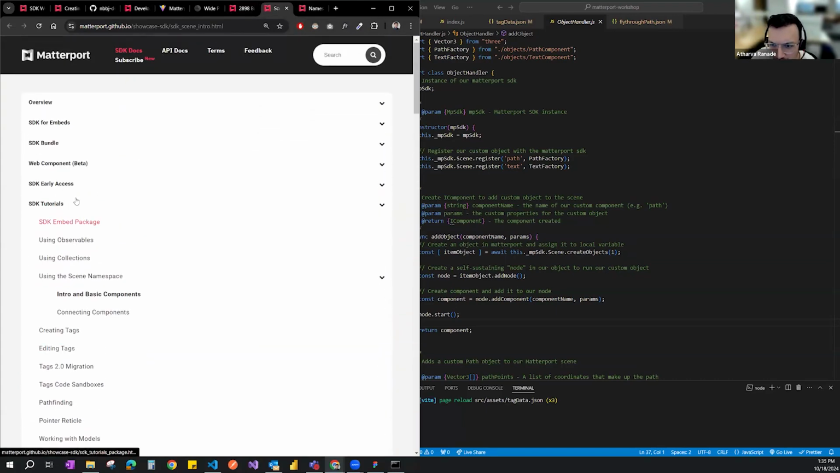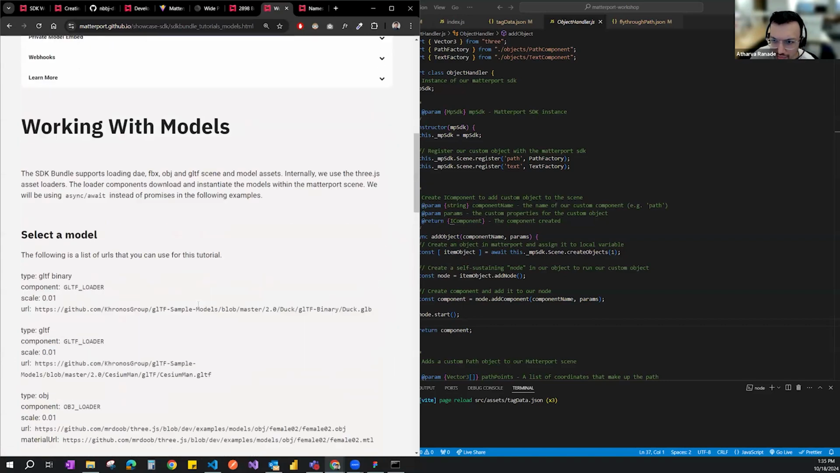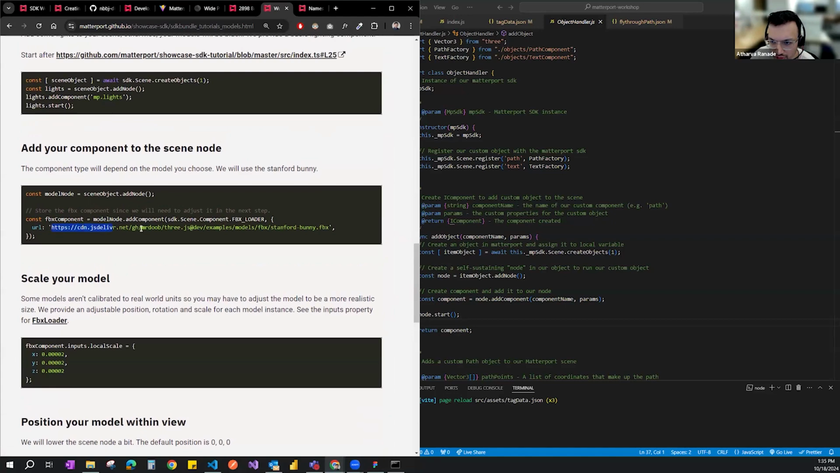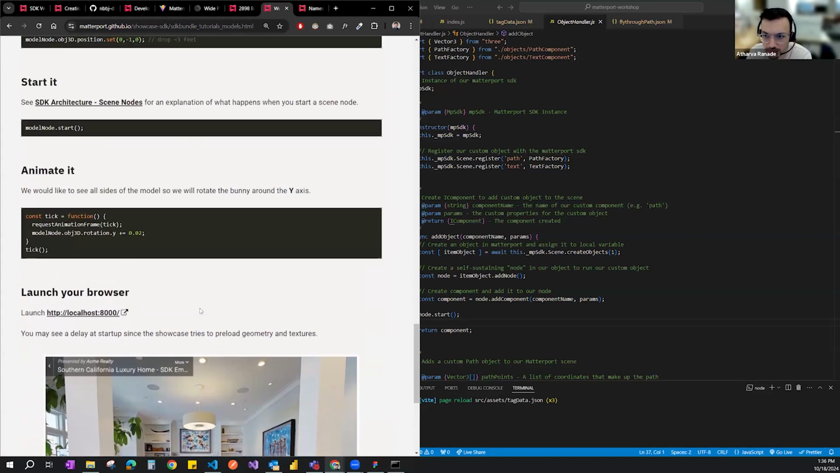There is documentation of that here, under tutorials, working with models, or no, working with FBX. So there is an FBX loader which allows you to load an FBX over here. So you could have something like this. If you have a 3D mesh, you could embed that directly in the space.